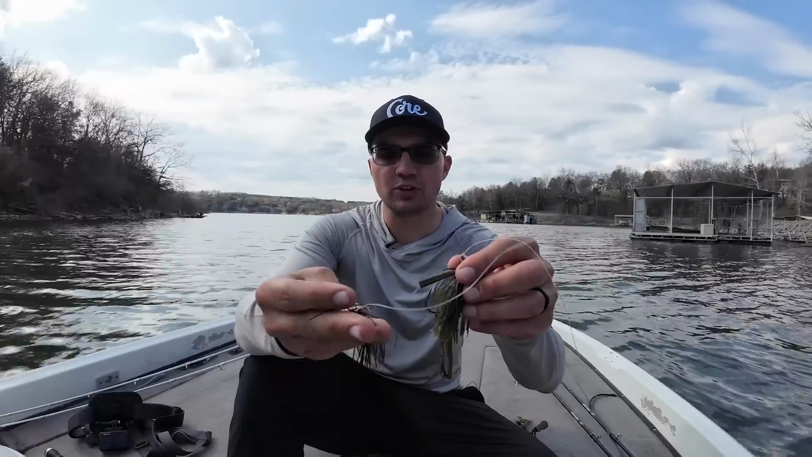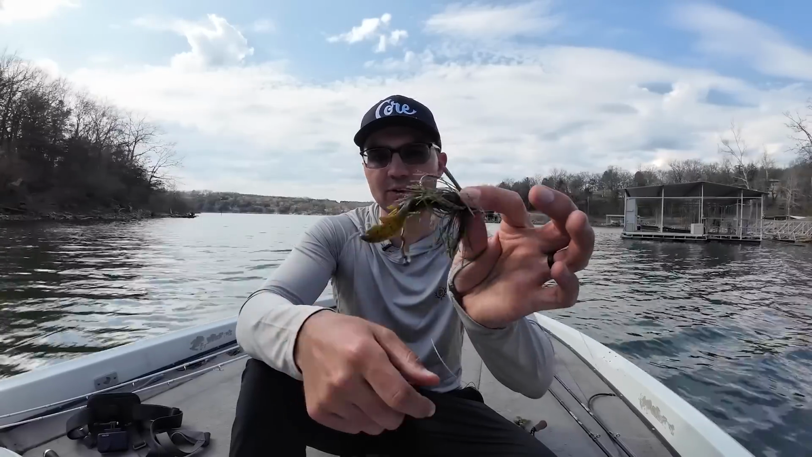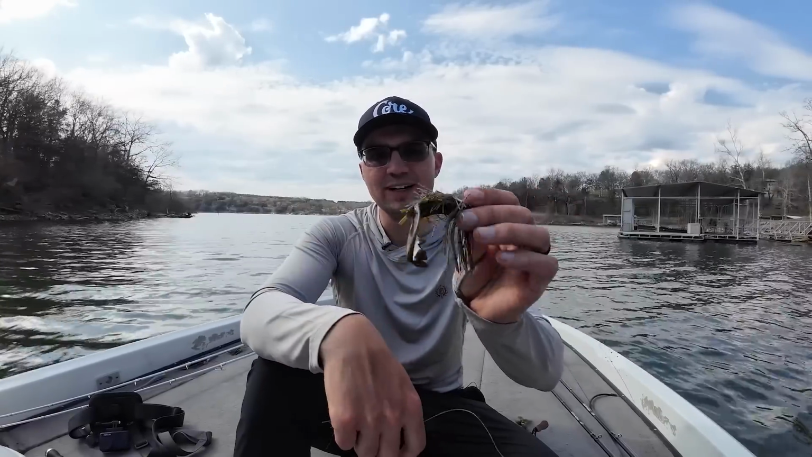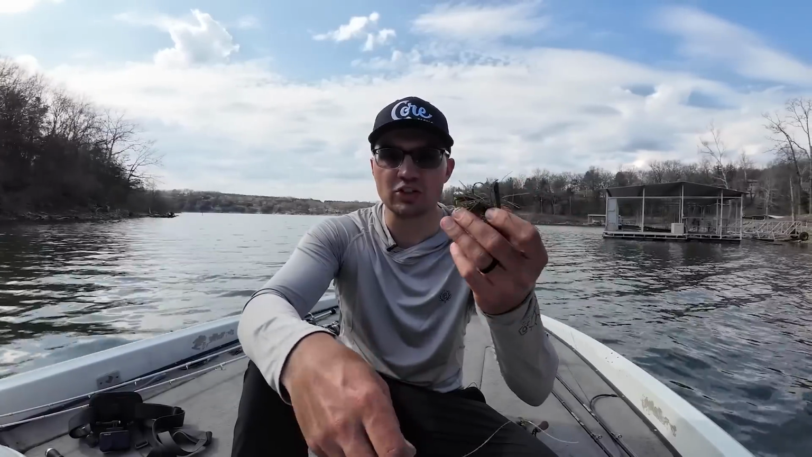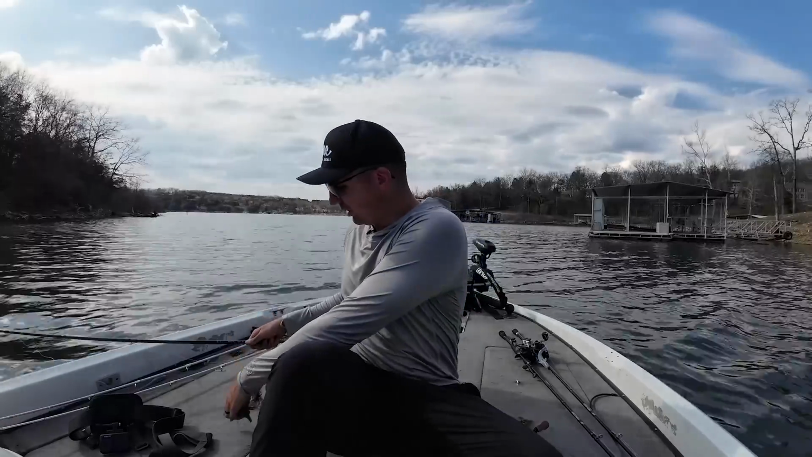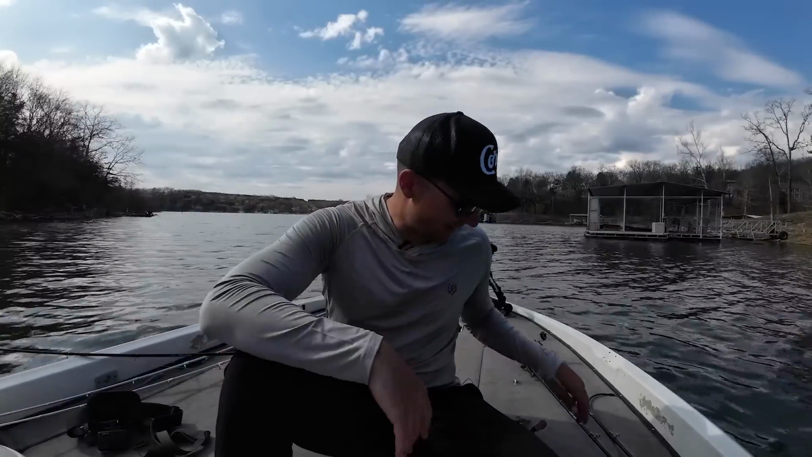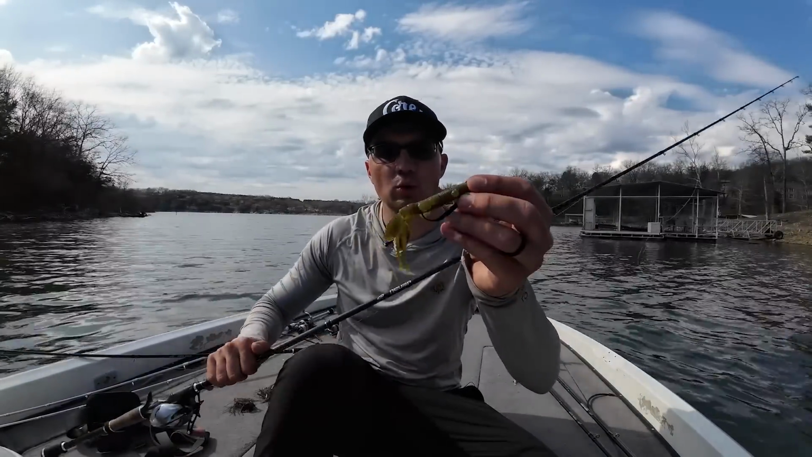I was throwing both those in like a green pumpkin-ish color and pairing that with a green pumpkin Big Bite Baits College Crawl. This is my favorite little trailer, not very expensive, and it works super well in the back of a jig this time of year. I was also throwing a prototype core tackle jig as well, but we're not going to show that one quite yet.